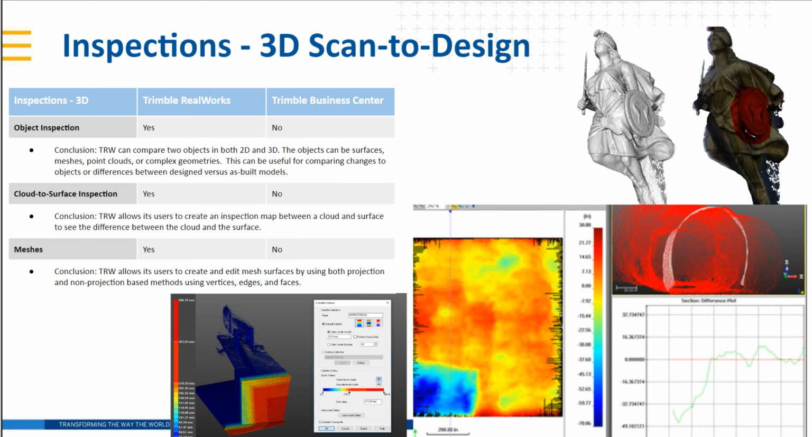And then RealWorks treats meshes and surfaces almost as the same thing, but where TBC can do the edits on the 2.5D surfaces, RealWorks can do the edits on the full 3D meshes. So being able to create and edit mesh surfaces by using both projection and non-projection based methods, like the unfolding of a cylinder, to pick up a tank, or using a vertical plane as the basis for your projection to pick up some vertical features, really getting that full 3D dimension.